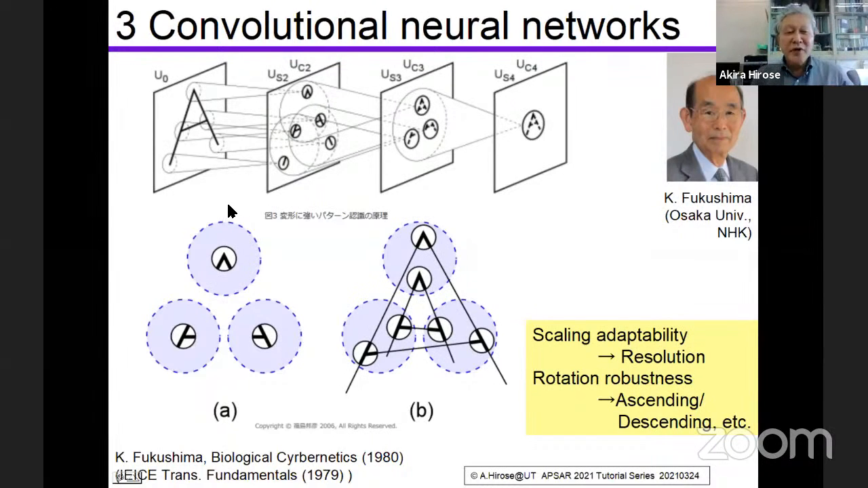This is a possible way of making a data vector. But if the scale is a little different or it is a little rotated, then the vector is completely changed. Then the machine cannot find the similarity between this letter and this letter. Fukushima sensei considered that in our brain, this process happens.